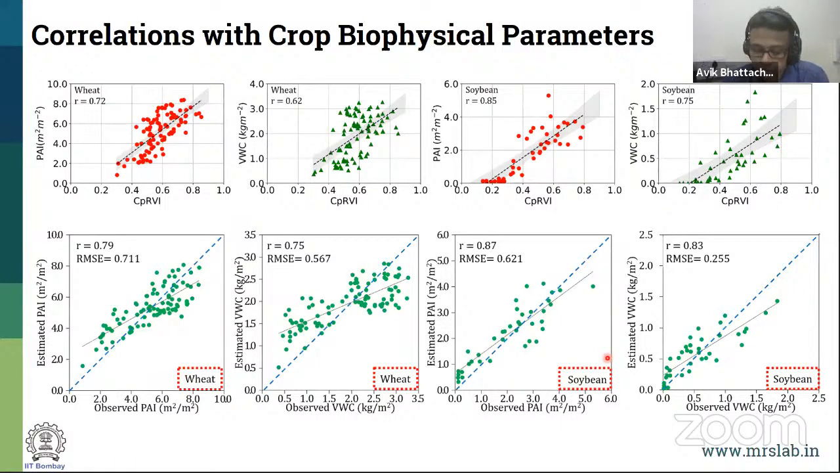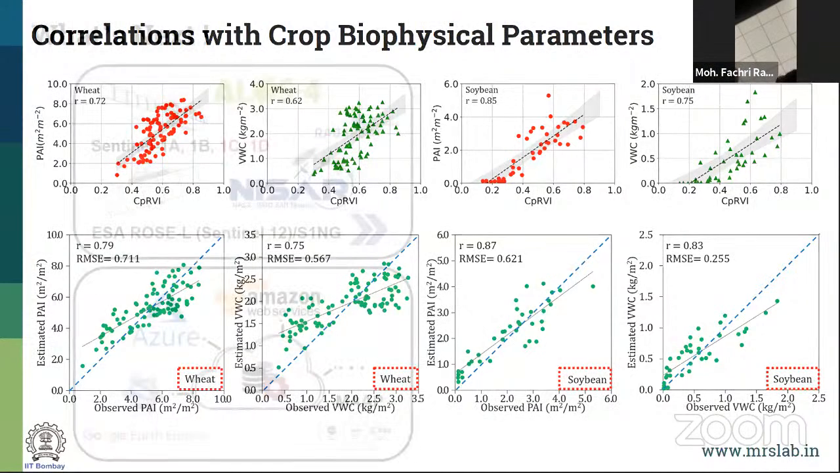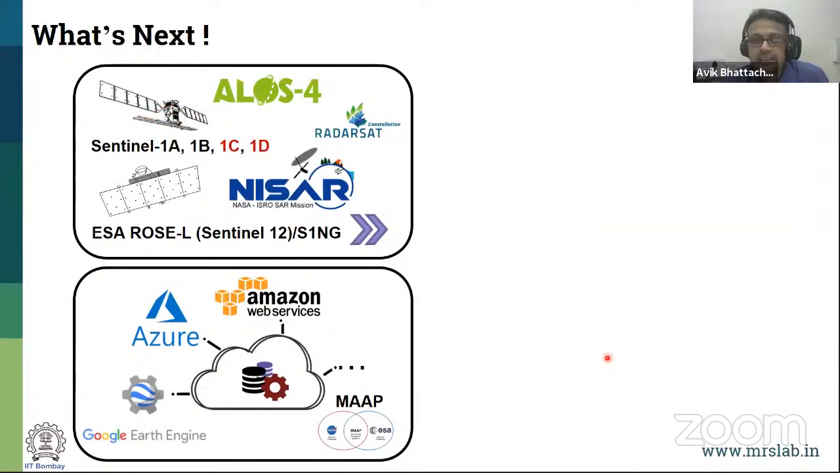Now from here, we go to almost the end of the presentation to say what next. As we know, there will be so much data coming in full polarimetric, dual polarimetric, and compact. You will have ALOS-4. There will be Sentinel-1A, 1B is there. You'll have the 1C, 1D. There will be ROSE-L, which is also called Sentinel-12, and the Sentinel-1 next generation, NG. There will be NISAR, which is the NASA and ISRO, the Indian Space Agency, cooperation mission, which will have L-band and S-band data sets.